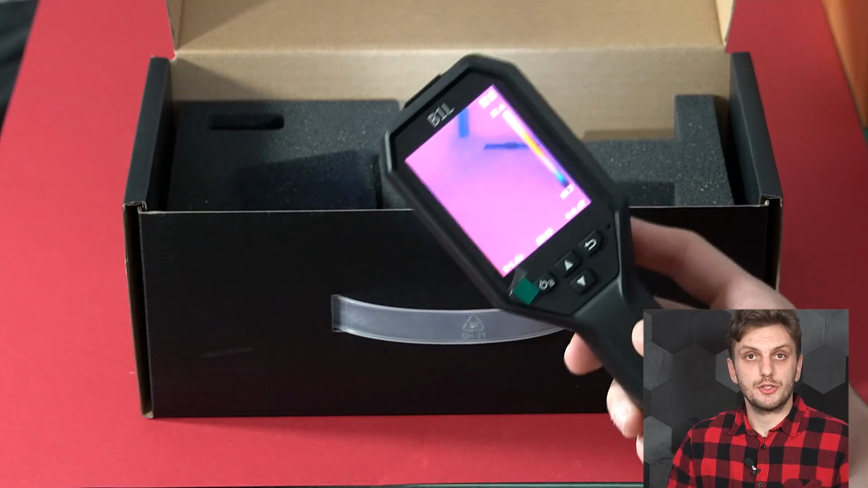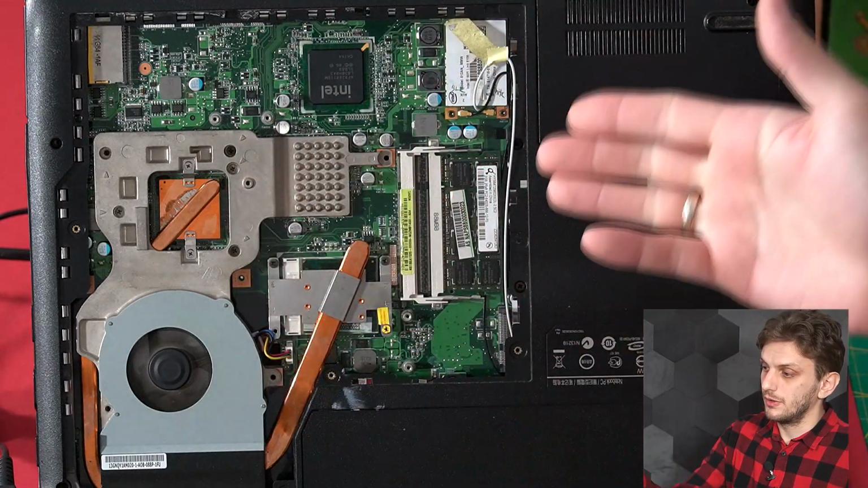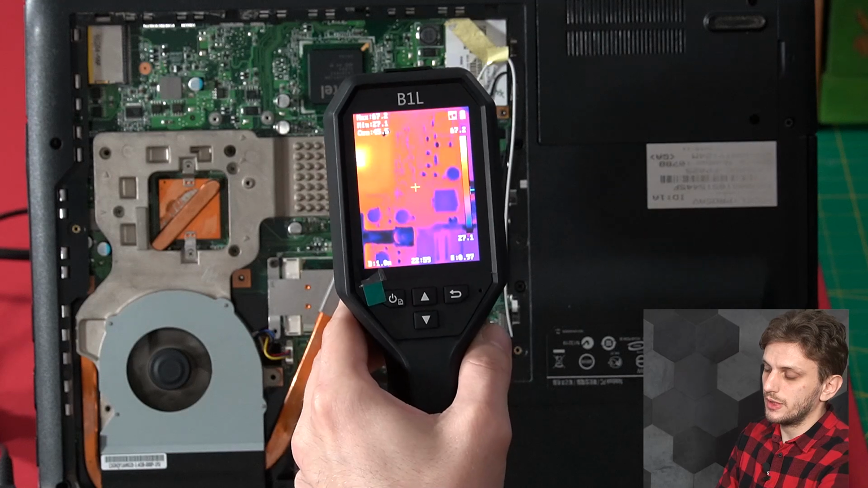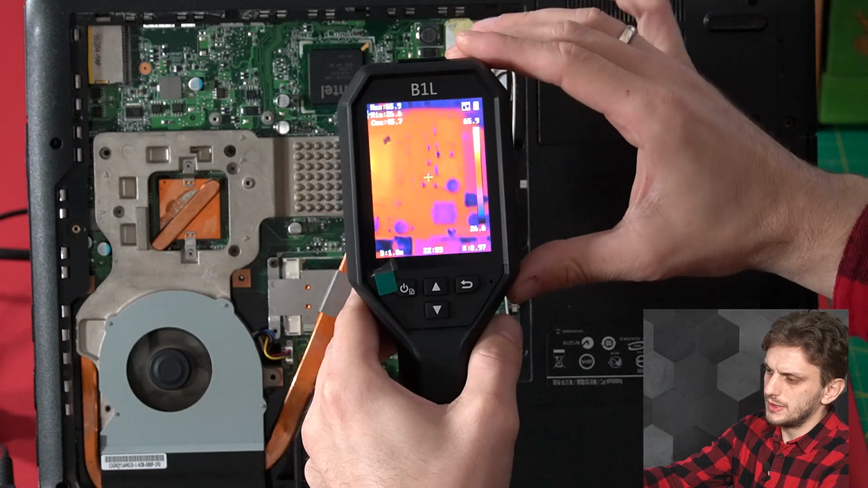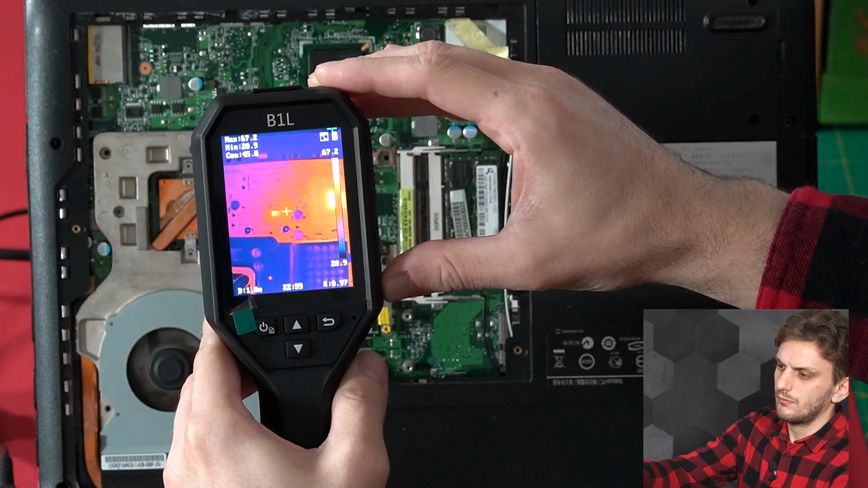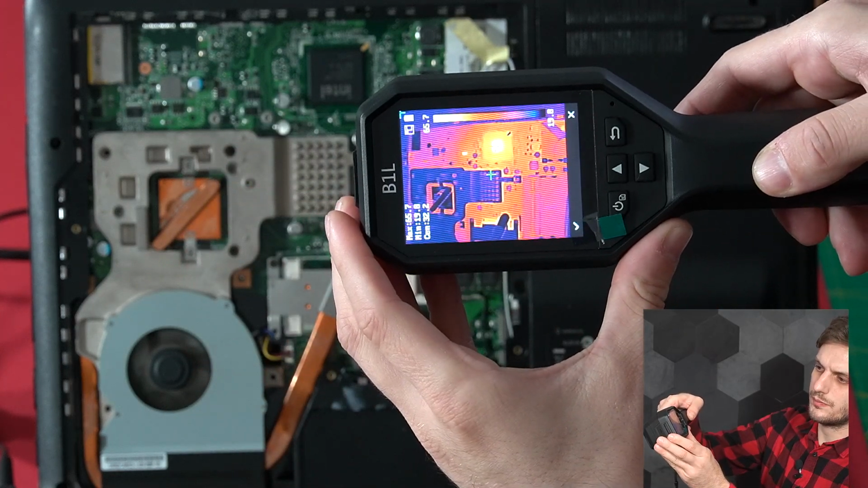But now let's try looking at some circuits and other hot stuff. Now you can use this thing to take still photos, so by pressing the trigger button. And for that, I have here the backside of a laptop, and we can see that the camera can see it quite nicely, so we can zoom in quite a lot, and we can very well see the tiny little components and things. So by pressing the trigger button, we can save the image. So let's just do one more where it's all zoomed out.